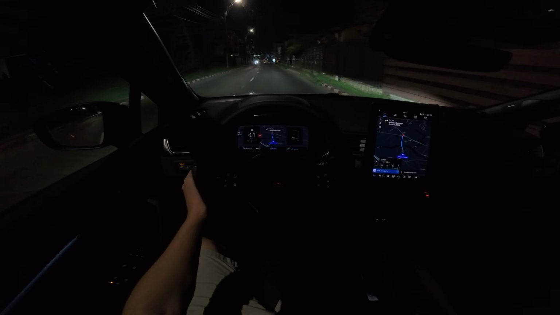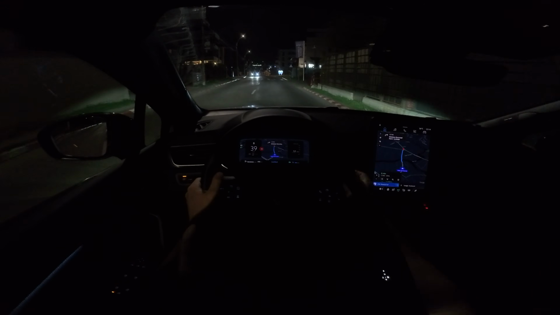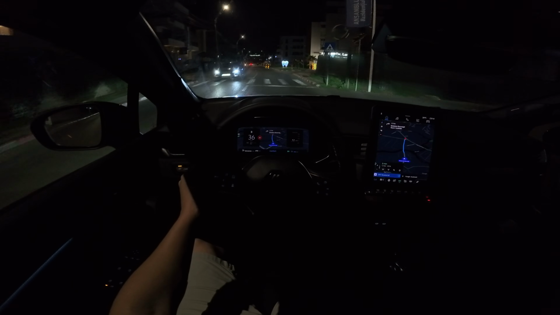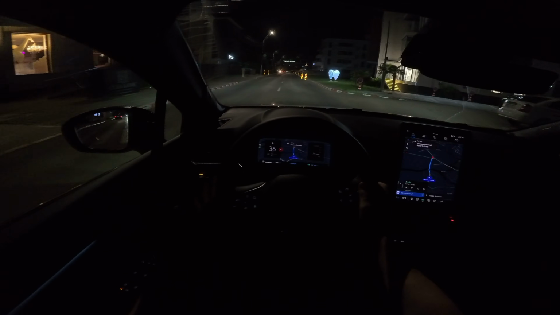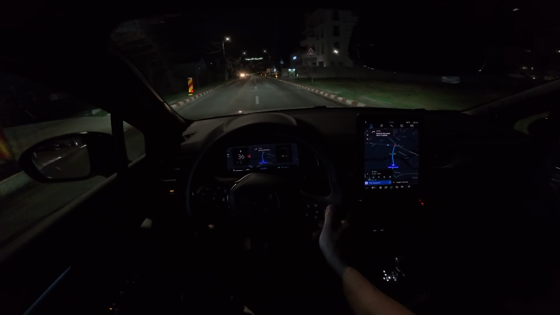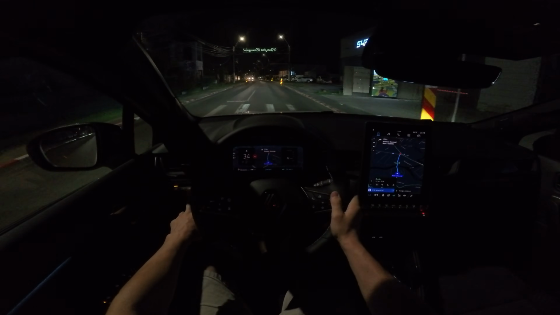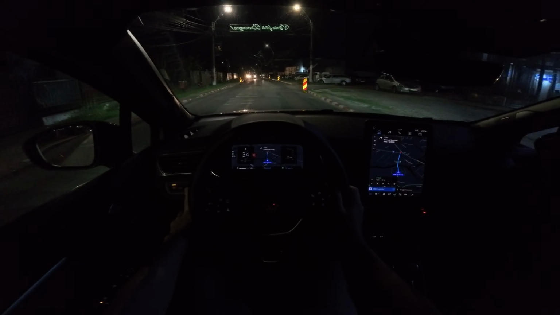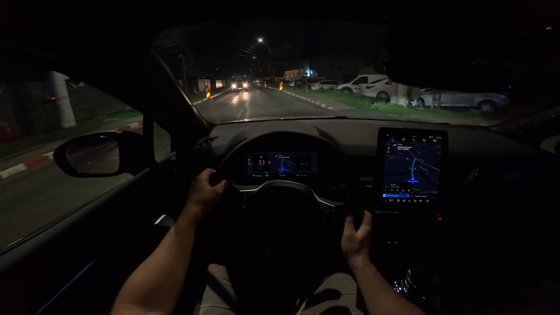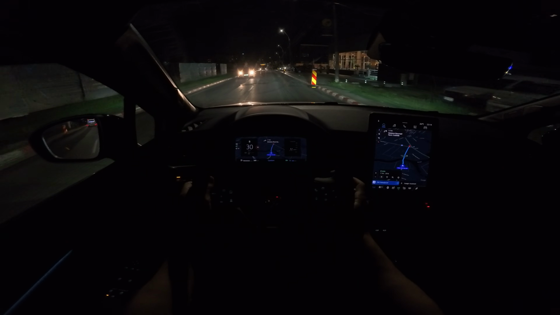Now even in the city here, you have pretty good visibility, and you can adjust also the low beam from here. You have a button, so if you want to have the lights a little bit higher, you can adjust them from here. From this button you can go a little bit higher, and then you can illuminate the floor a little bit upper.